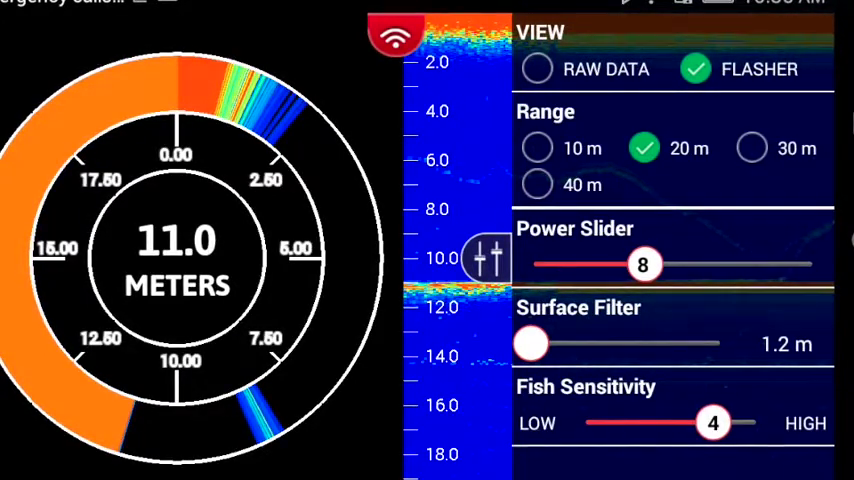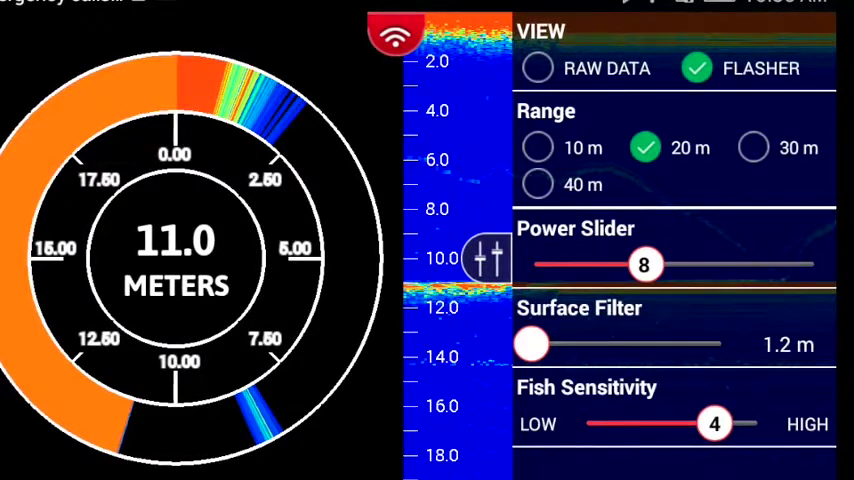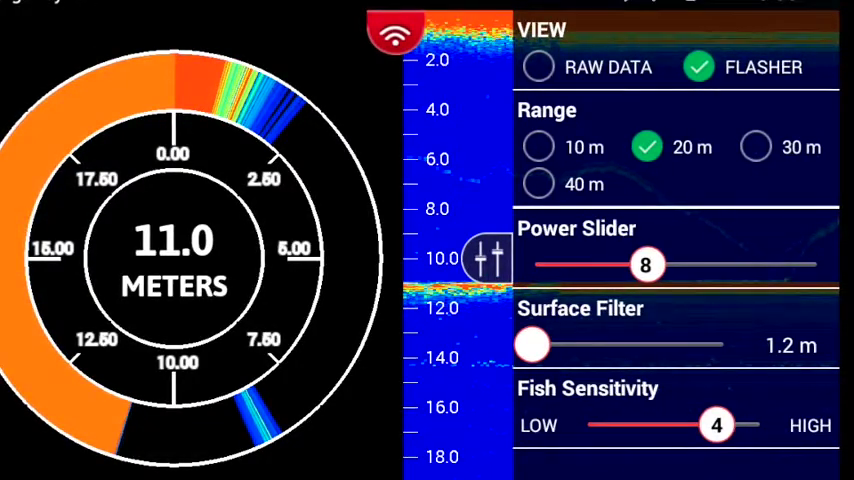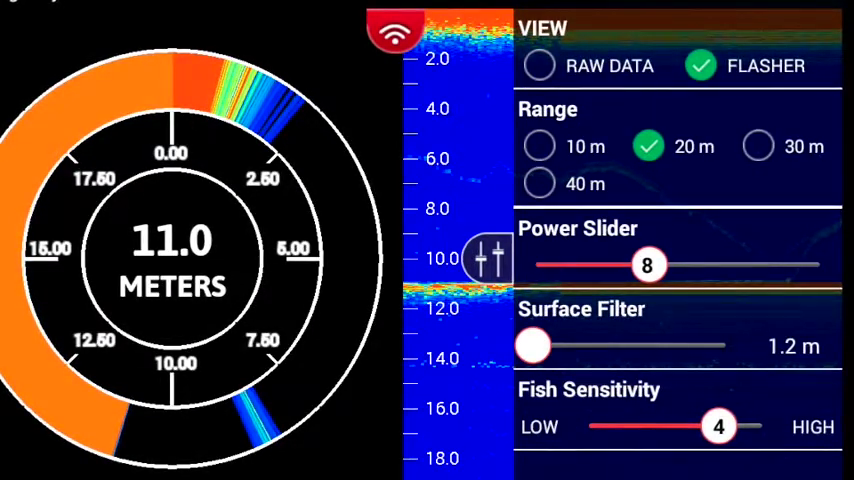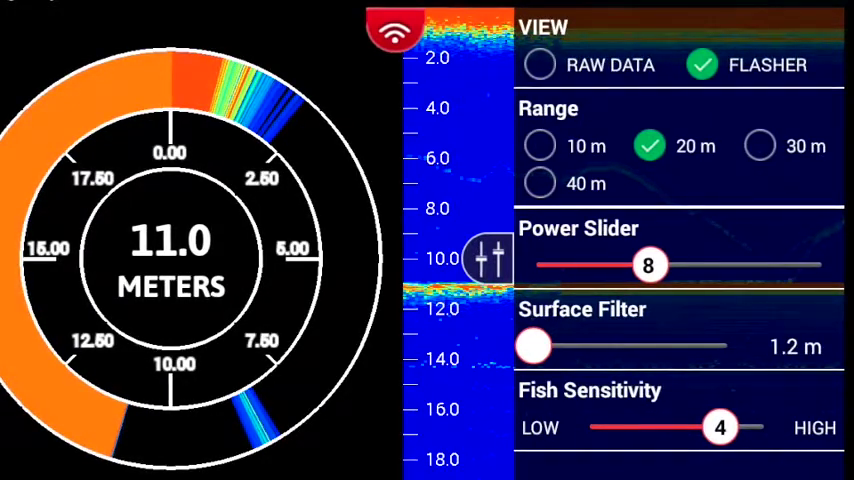As you move your slider from left to right, you'll notice that 2 things happen. One, your ability to see your actual jig in the water increases, but at the same time, your surface reverb will also increase. And so you'll need to play around with your settings depending on the thickness of your ice and the depth of your water and your visibility to find an optimal balance between having the right power to see your jig line and having the least amount of power to be able to have a low surface reverb.